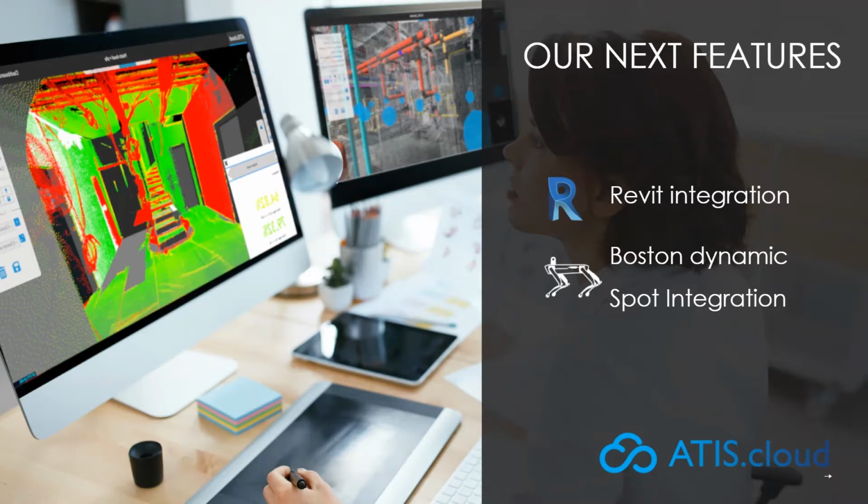Thank you very much, Lina, for your presentation. I'm Albion, technical leader of ATIS.cloud. As Lina mentioned, I'm going to give you a short demonstration of ATIS.cloud, what you can basically do with it. Then we'll see how the REVIT plugin works and how you can ask for the beta testing plugin. As Lina mentioned earlier, ATIS.cloud is compatible with all point cloud formats, regardless of the scanner device: mobile, static, UAV.